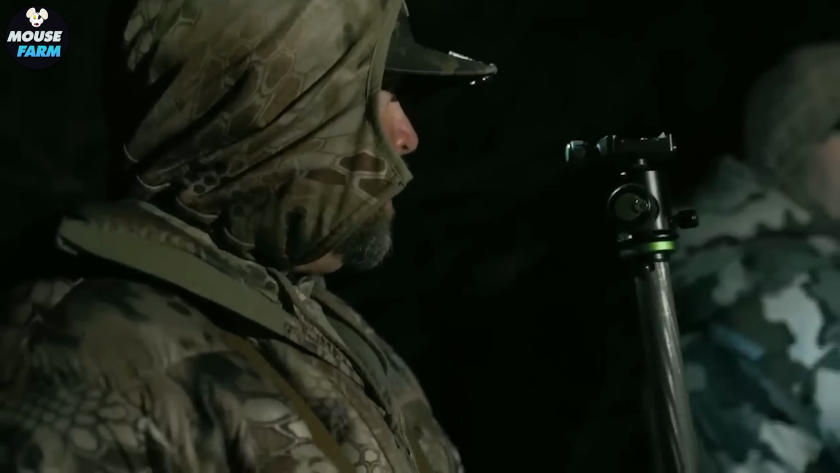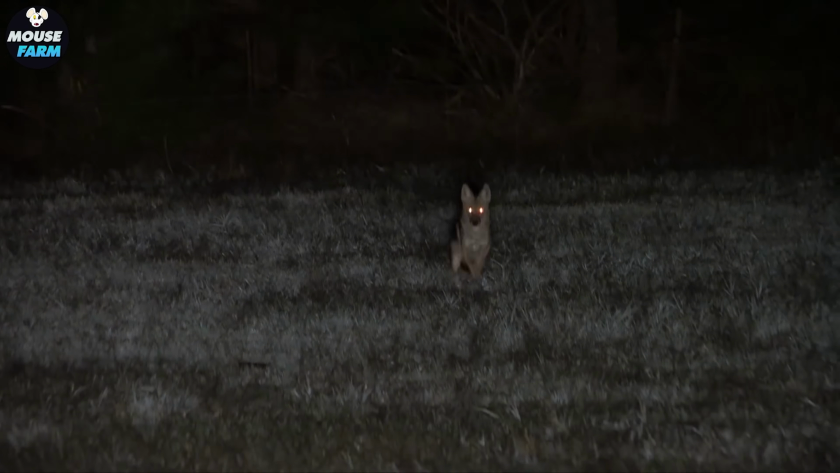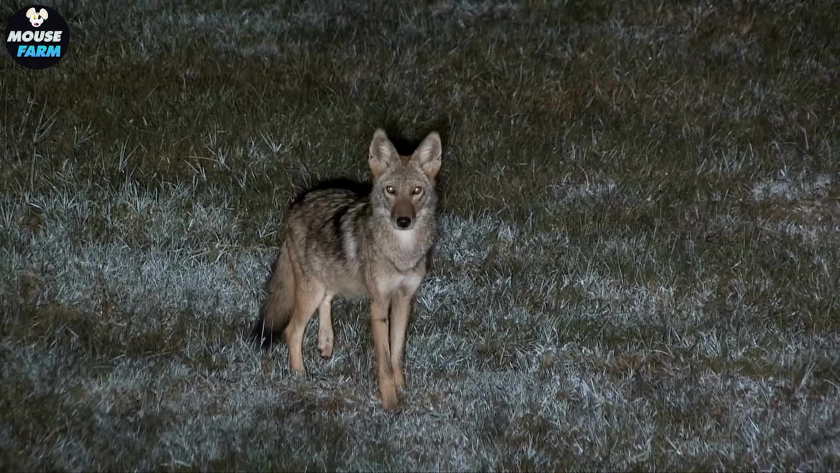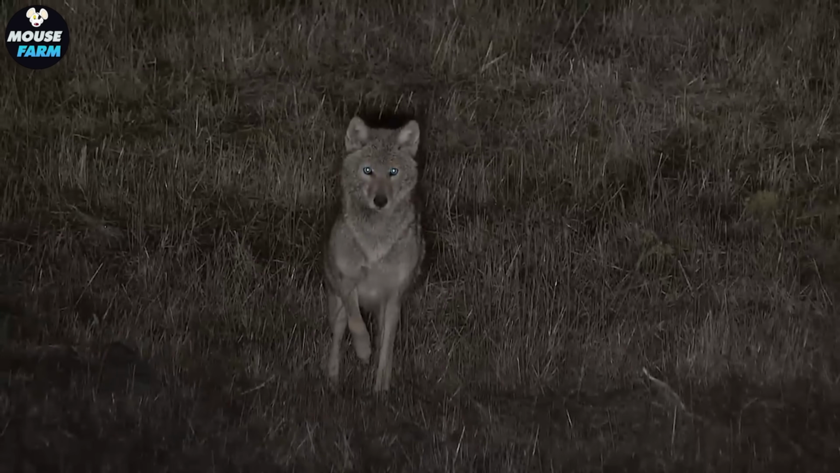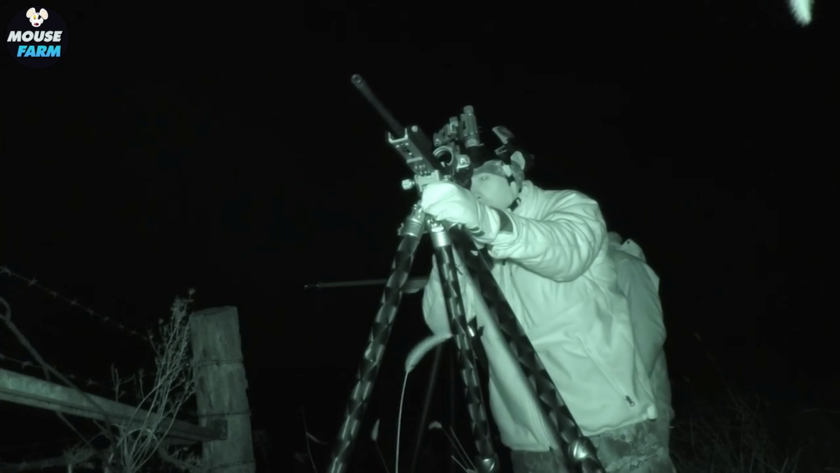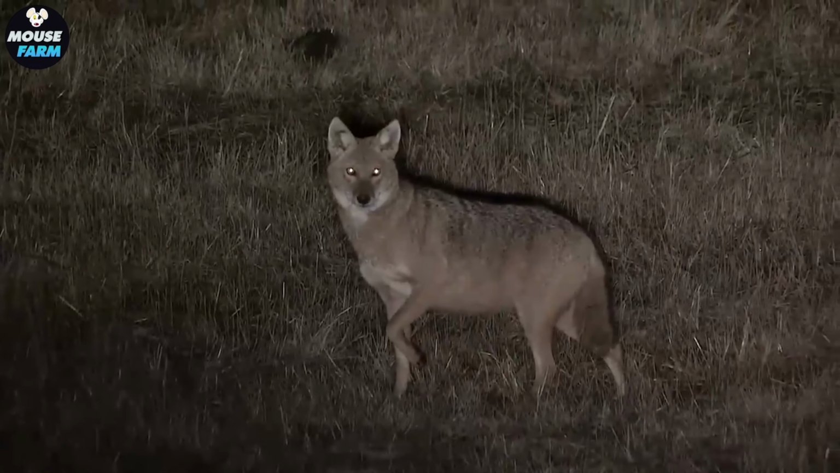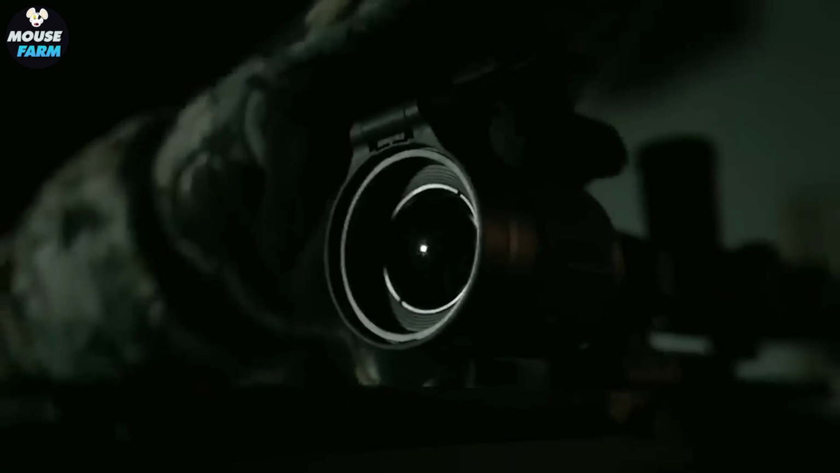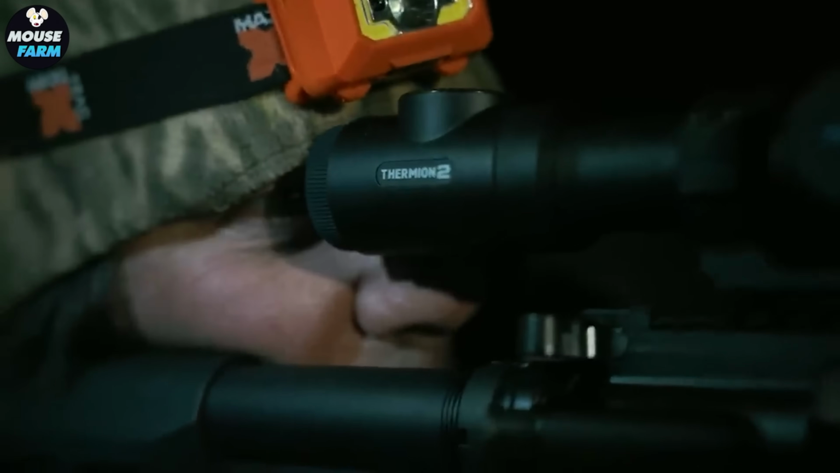Night hunters rely heavily on infrared binoculars and searchlights to illuminate the darkness without alerting coyotes. These tools provide a significant advantage by revealing the animal's movements while maintaining stealth.